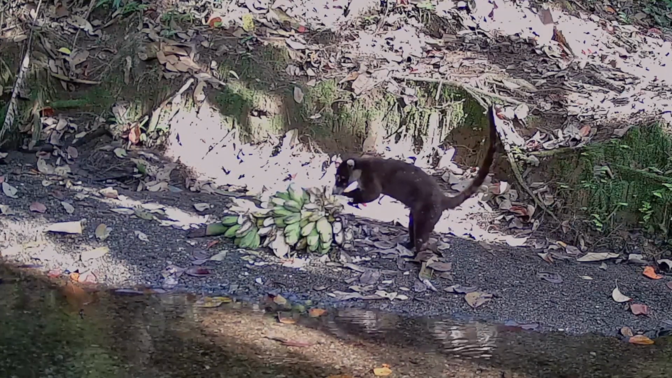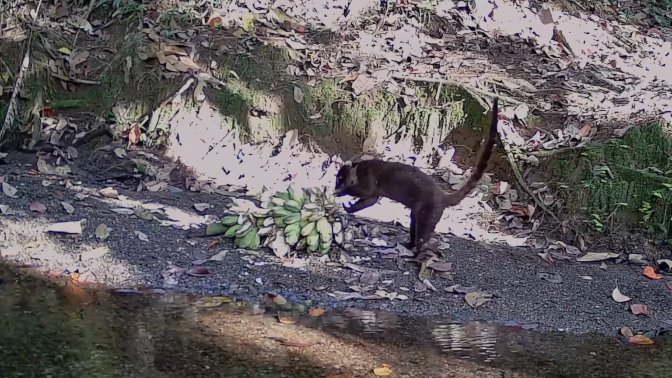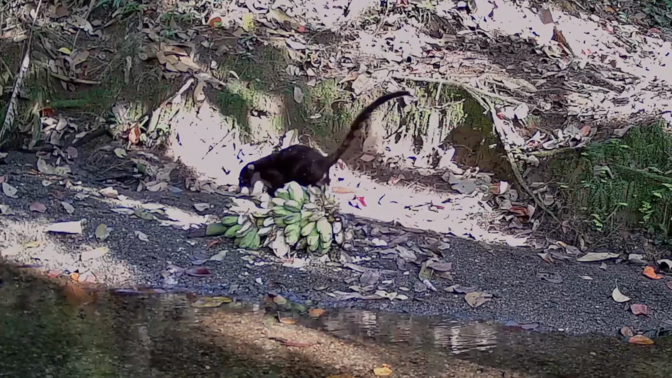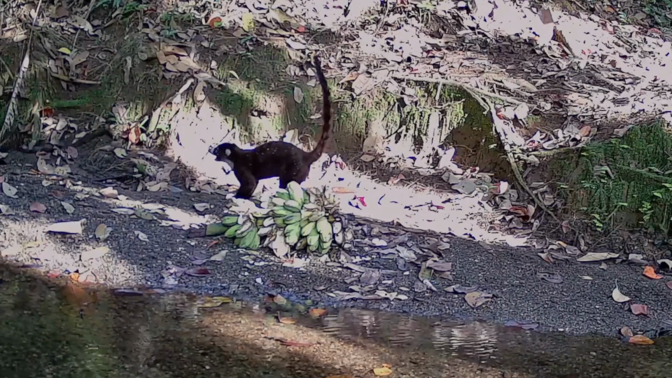The next morning, the coati was really starting to dig those ripening bananas. And it would go ahead and eat 7 or 8 of them this morning before heading into the jungle.